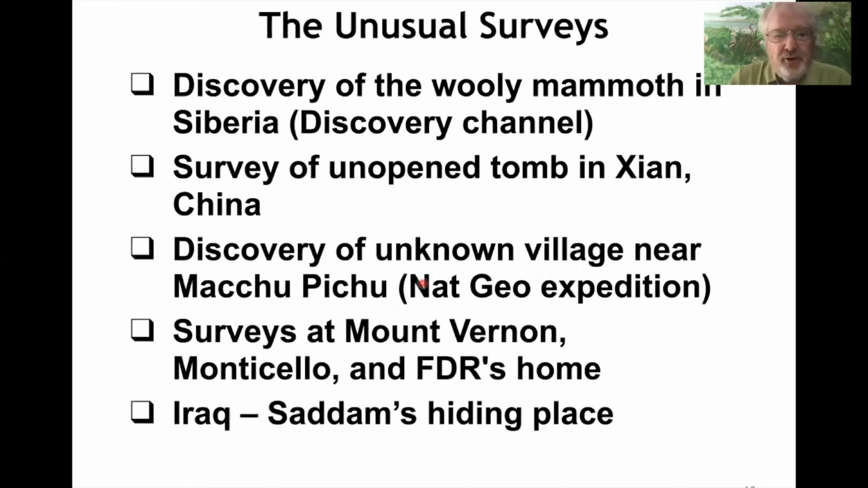Some of the unusual surveys, and I'm sure you've heard of a couple of these, that discovery of the woolly mammoth took place in about 2003, 2004. And that was quite a find in Siberia.